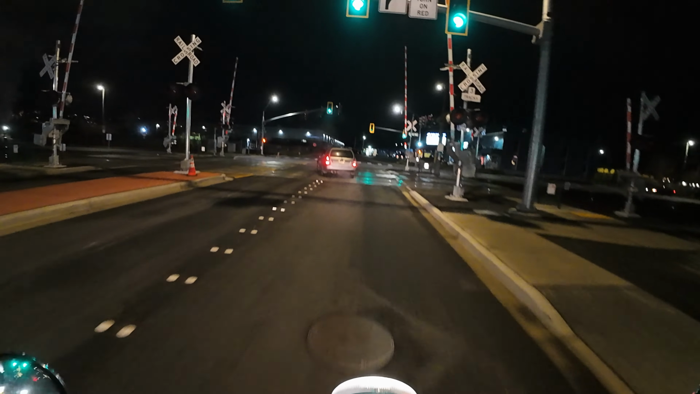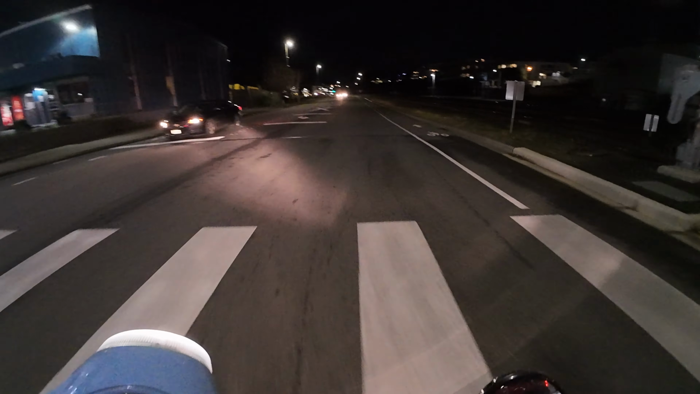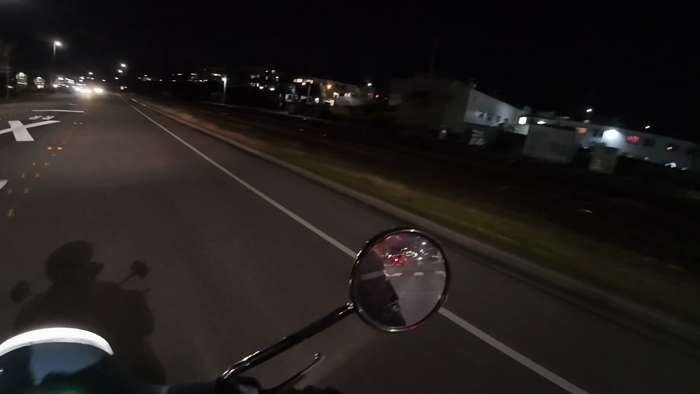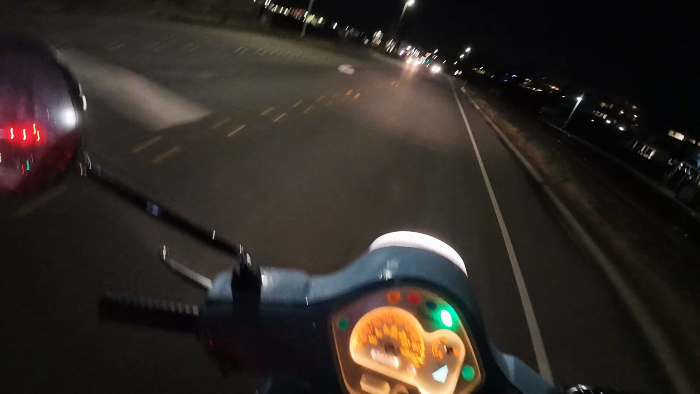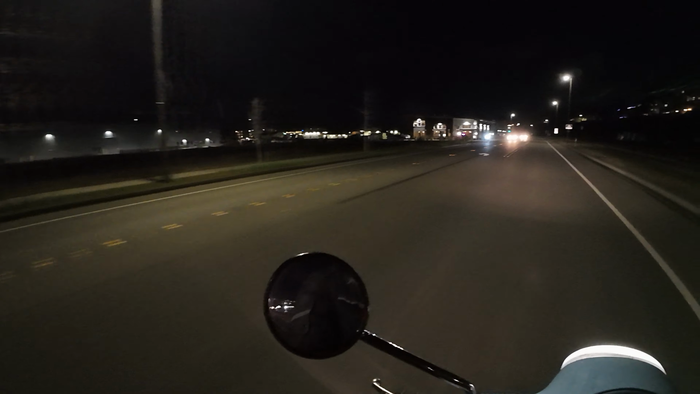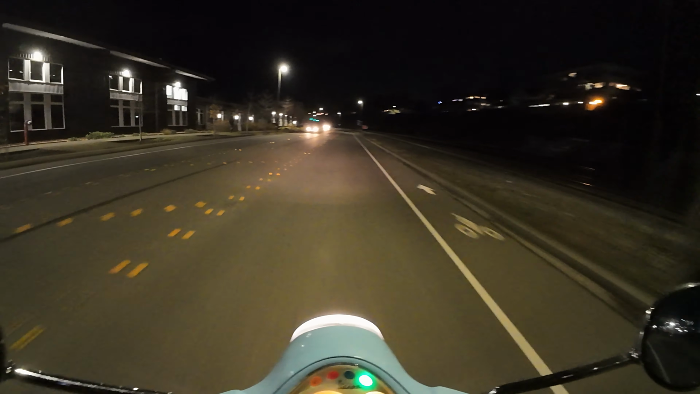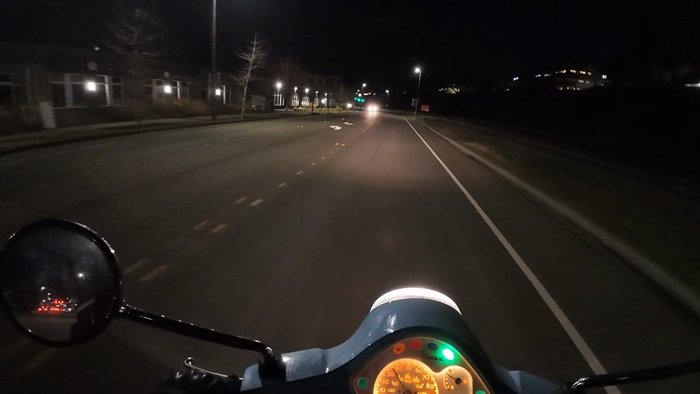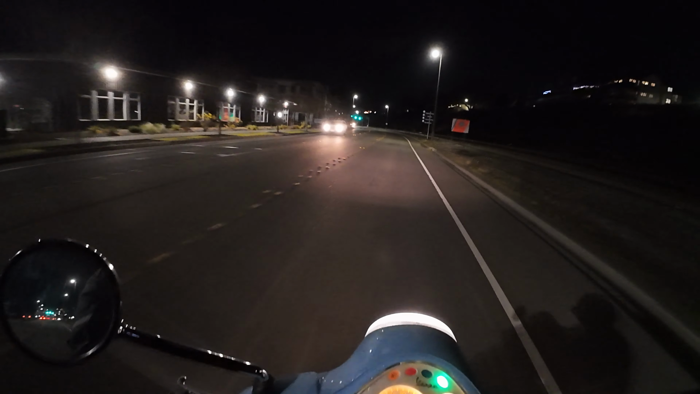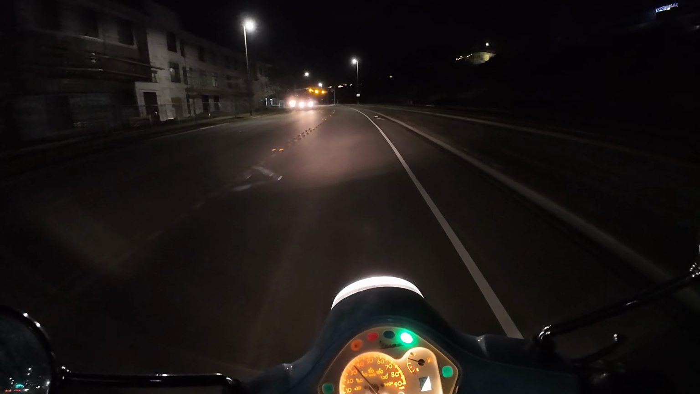Oh, now we're gonna go left. Nice. It's probably their first rodeo. That's what I like to say. And yeah, we have one or two exits, and then we'll just be taking a left to the boats.